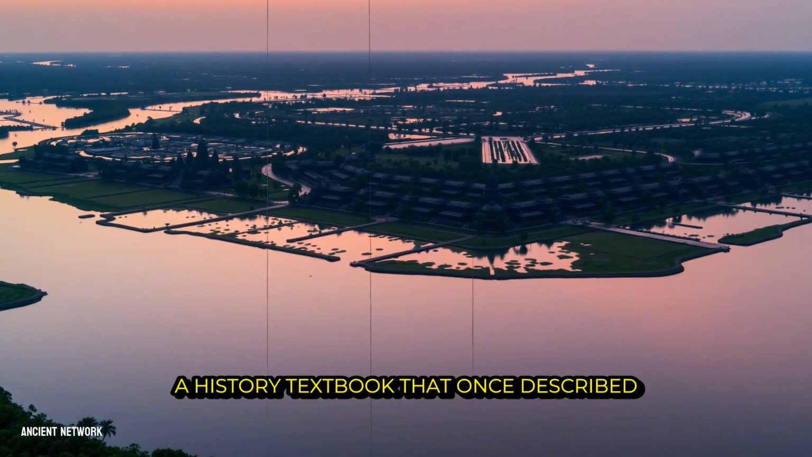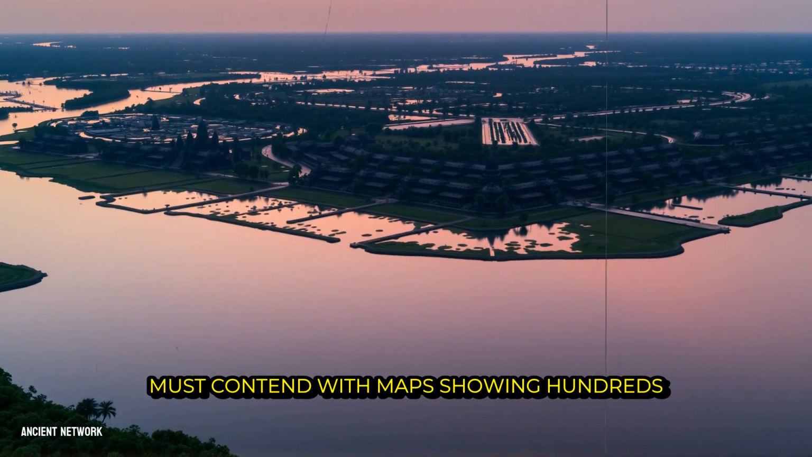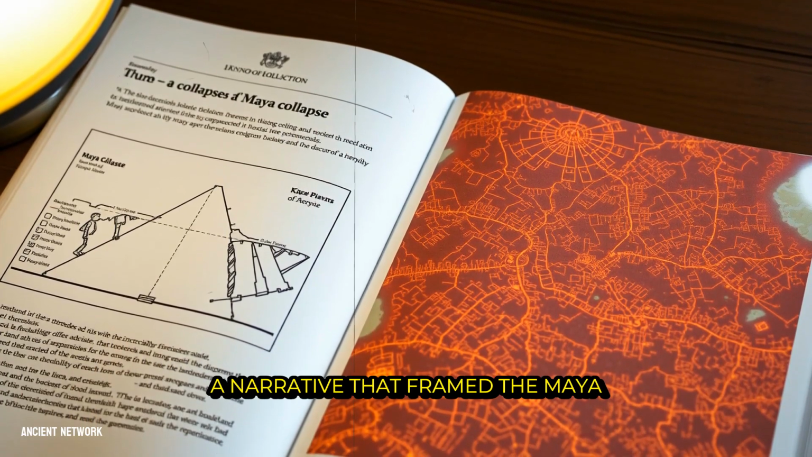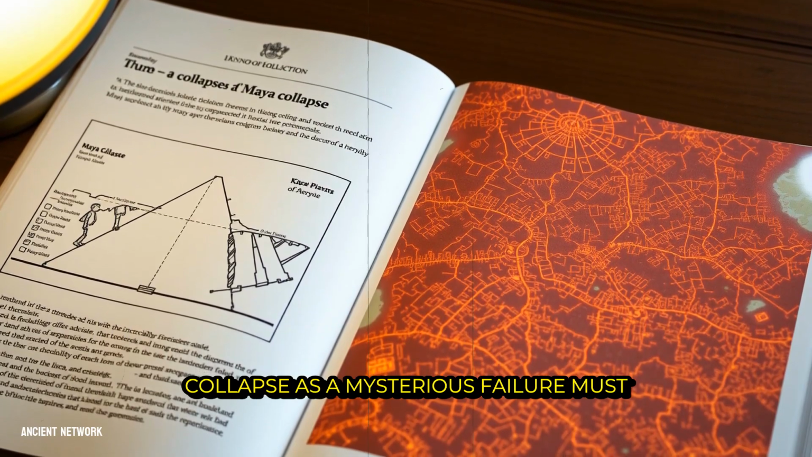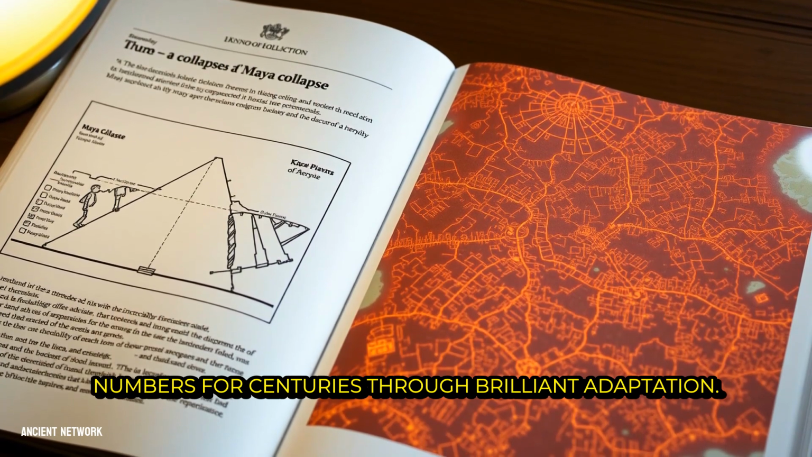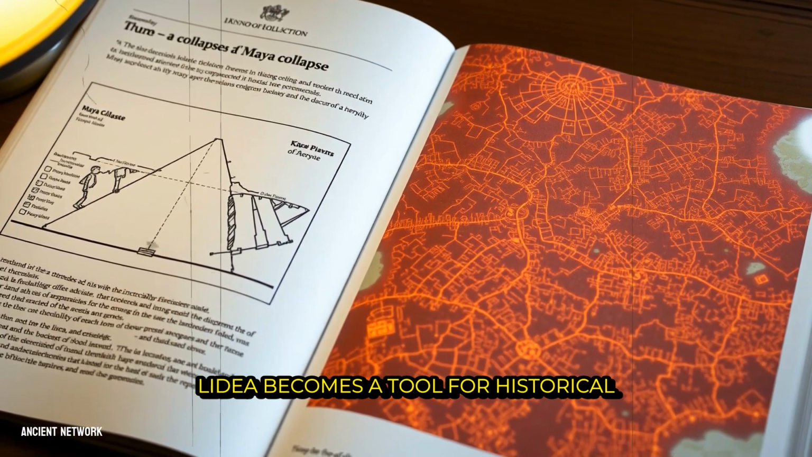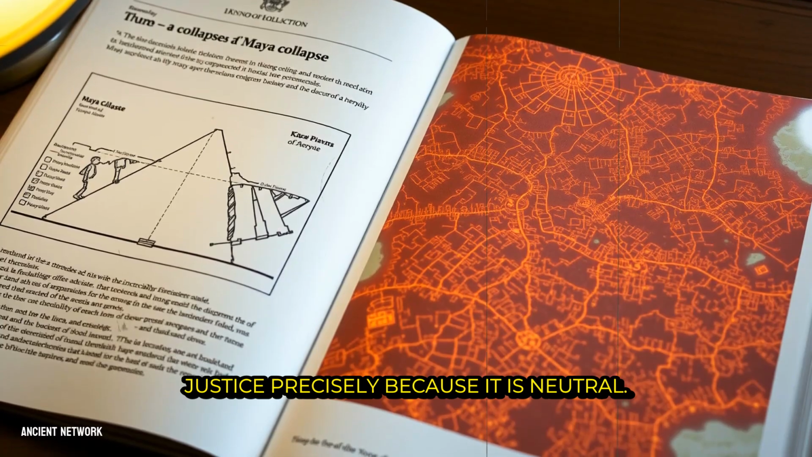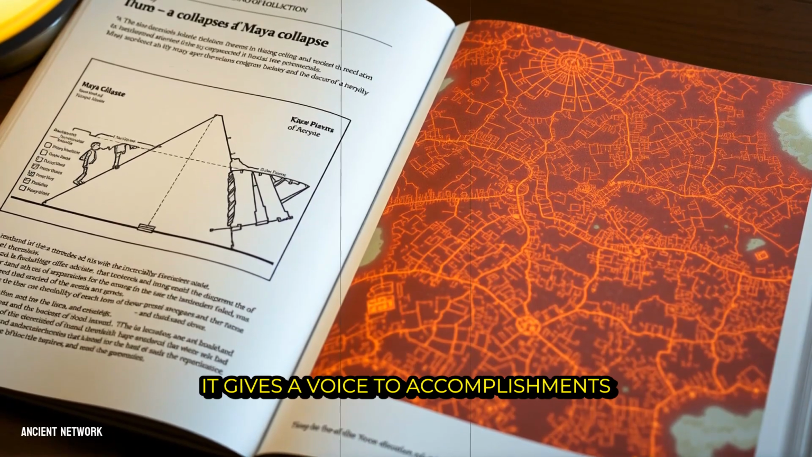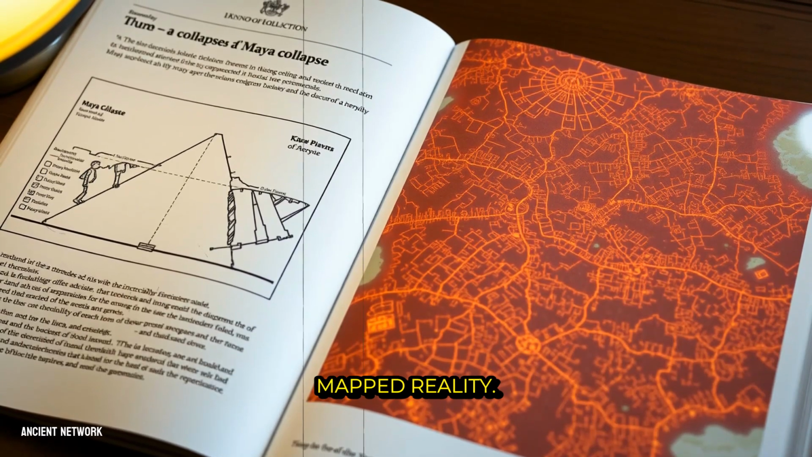A history textbook that once described the Amazon as sparsely populated now must contend with maps showing hundreds of square kilometers of human-modified landscape. A narrative that framed the Maya collapse as a mysterious failure must now account for the evidence of a society that thrived in immense numbers for centuries through brilliant adaptation. LiDAR becomes a tool for historical justice precisely because it is neutral. Its lasers do not see culture, they see topography. It gives a voice to accomplishments that were marginalized not through argument but through the quiet authority of mapped reality.